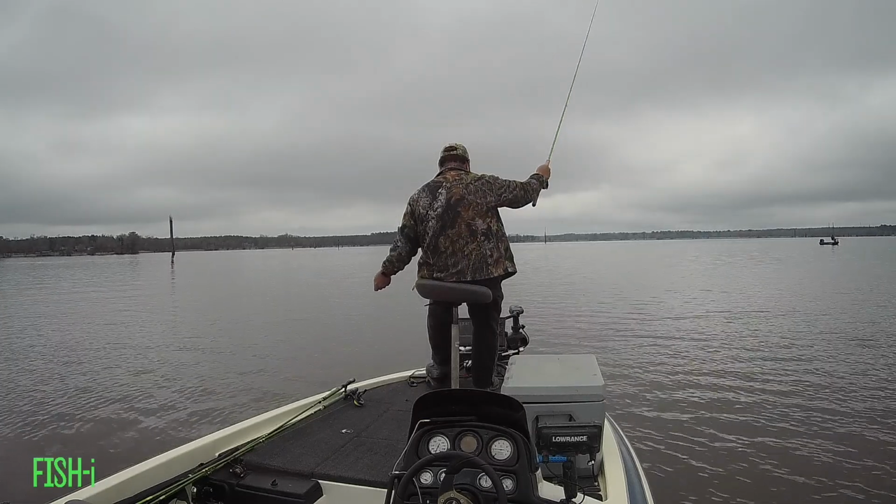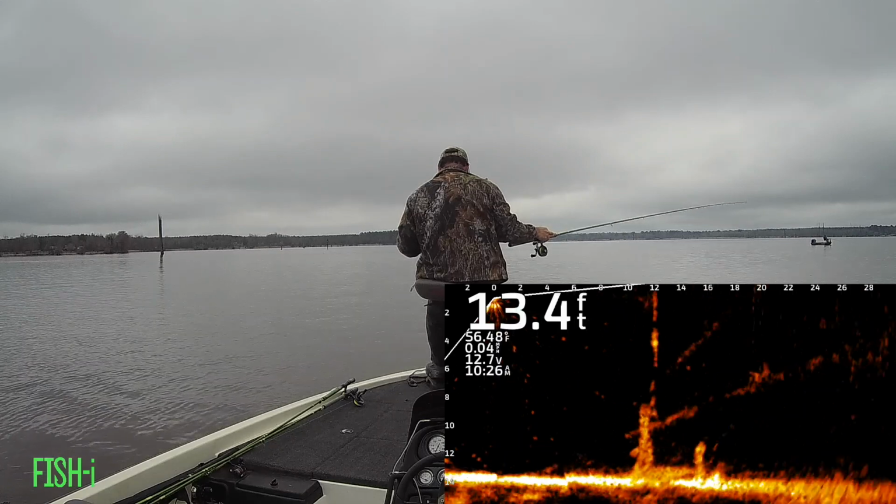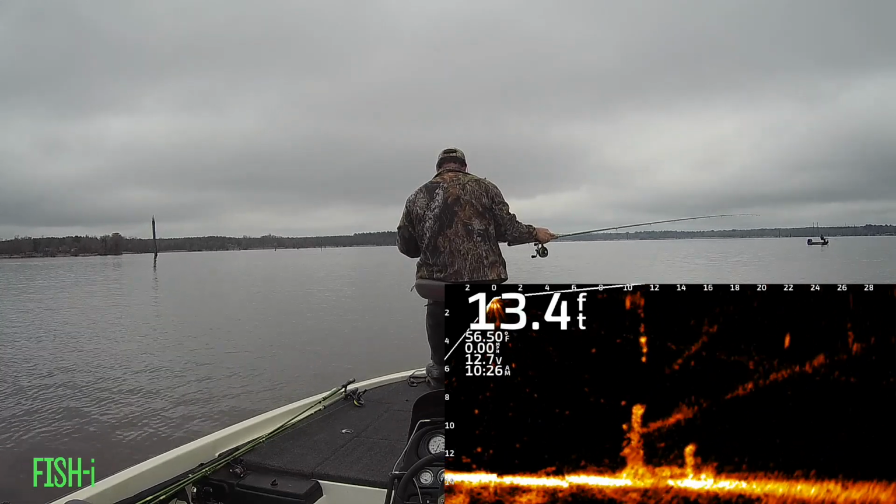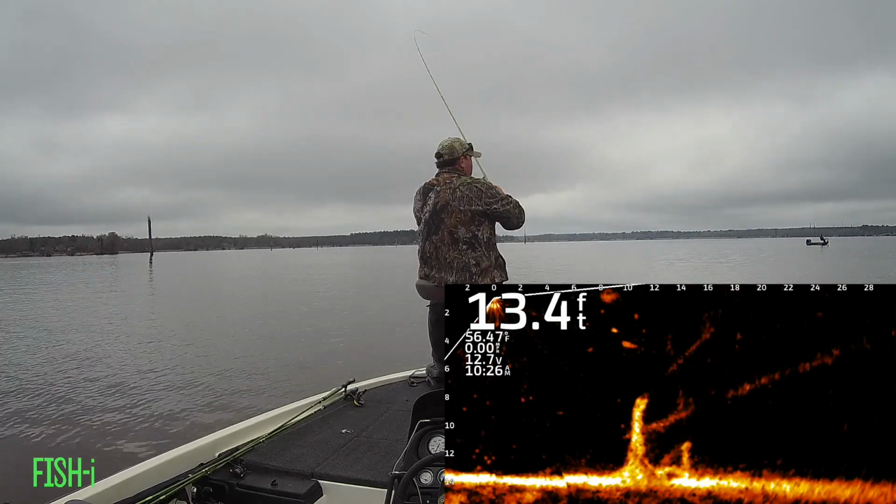There's a pretty good fish hanging out by an old stump. I can just see him peeking around the edge of it there. You can see him at the bottom. He's looking here, he's following it up, and boom, he hits it.